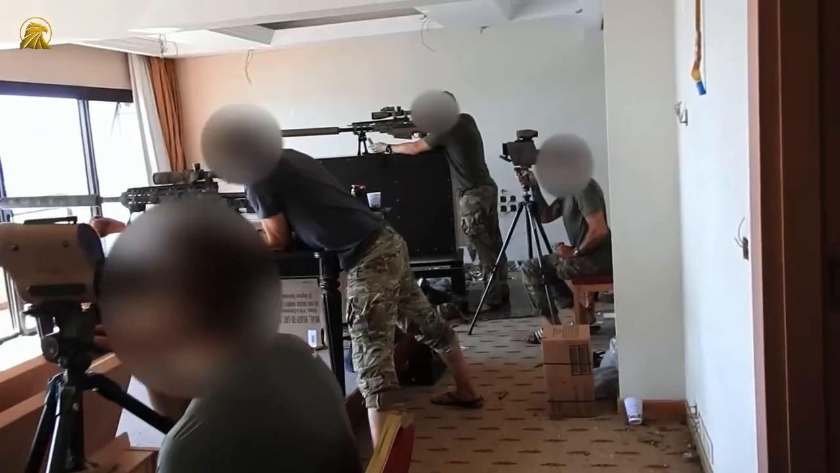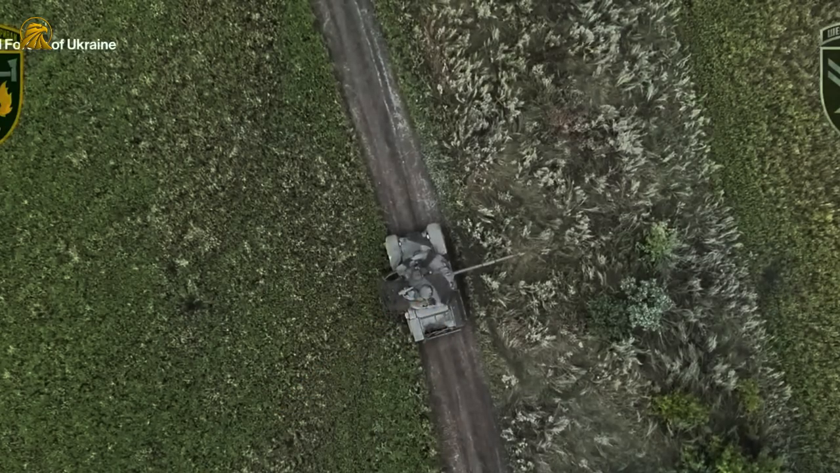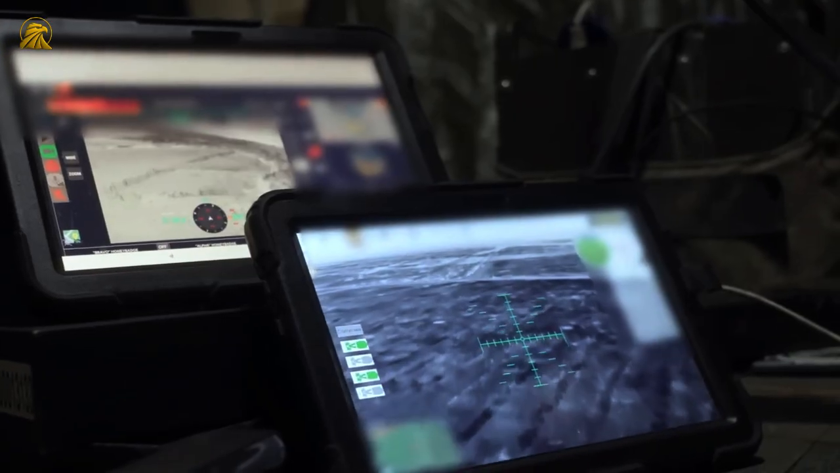On top of that, the entry barrier for drone production is incredibly low. While tanks, aircraft, and modern artillery systems require sophisticated industries, years of development, and billions in investment, FPV drones can be assembled in small workshops using commercially available components.